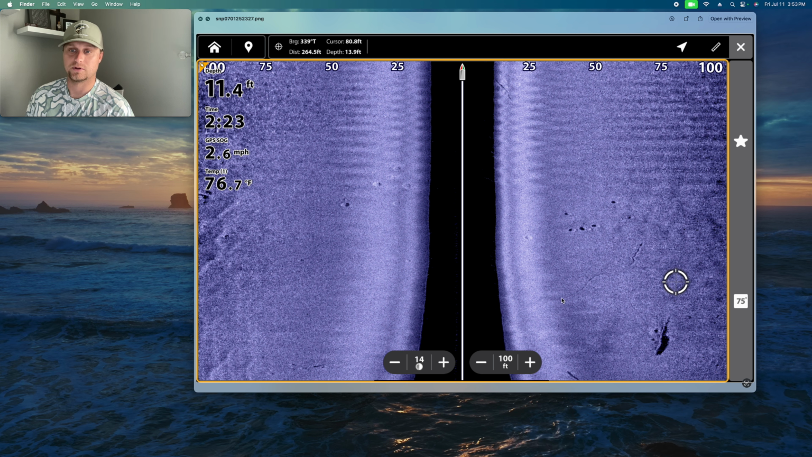And over here, there's a hard piece of cover here with some beds on this as well. But this is just such a cool image to know that if I was up there at the right time, I could idle around and mark these beds and put myself in an area where I could have a blast catching these bedding smallmouth. But yeah, just to have the confidence in the unit to know that I could find some beds on the side imaging without any question is just really, really good.